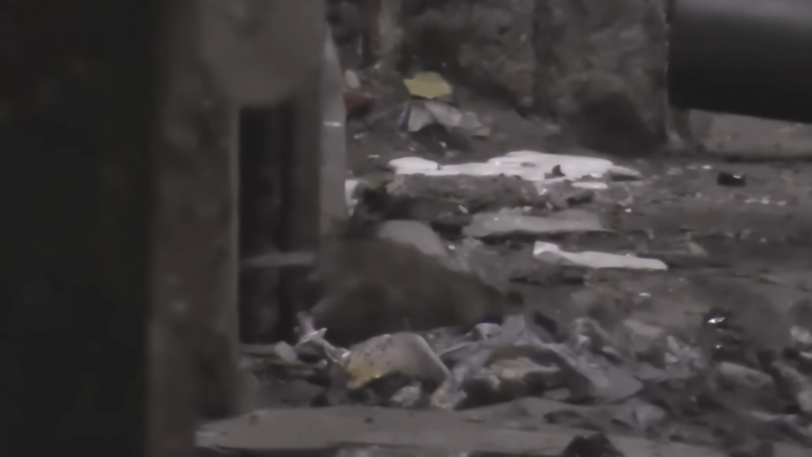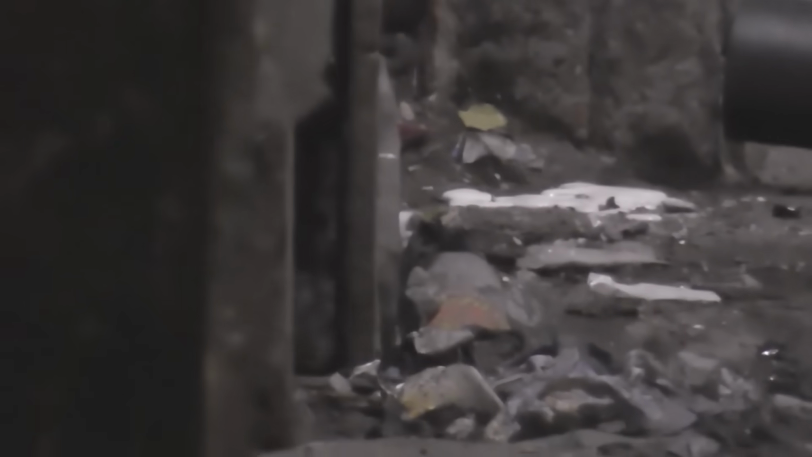And I'm facing to my right here, a different angle. And these rats kept coming out this little hole, so this was a good spot too. He also got it.